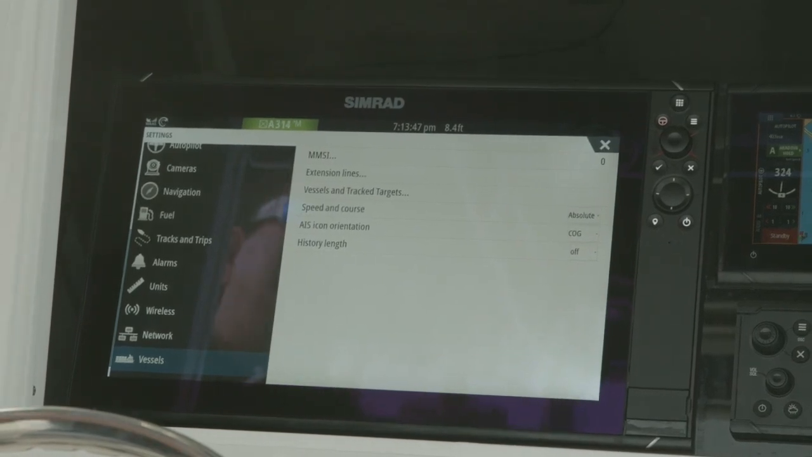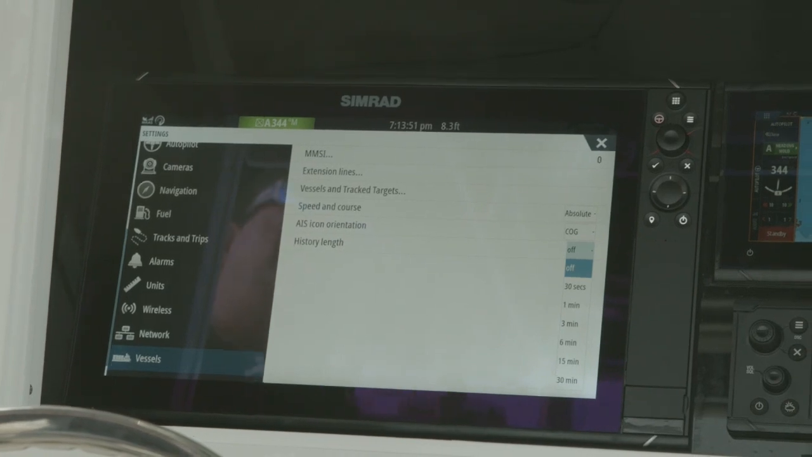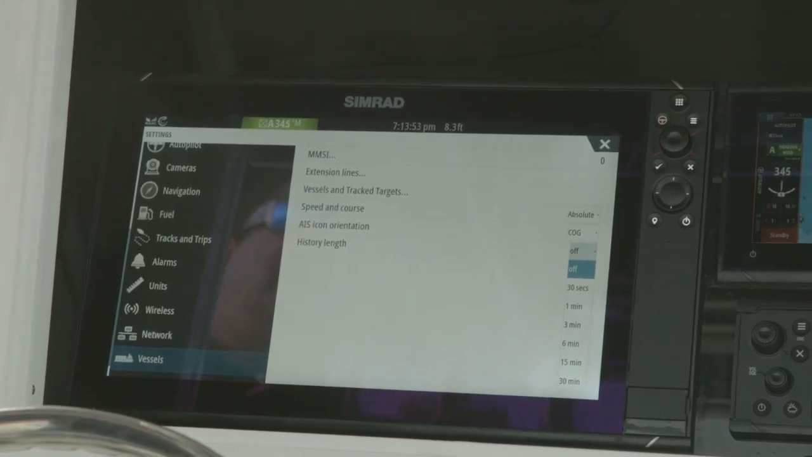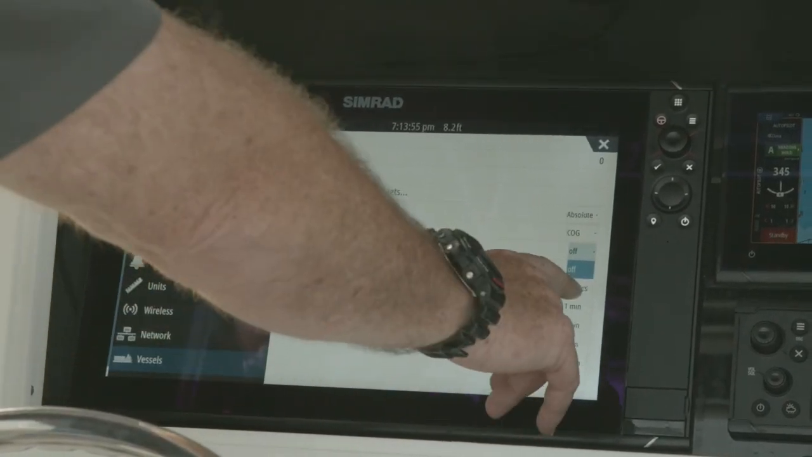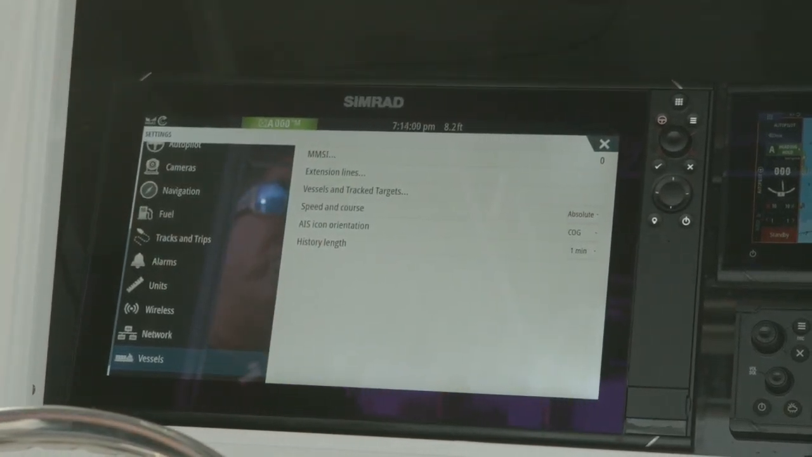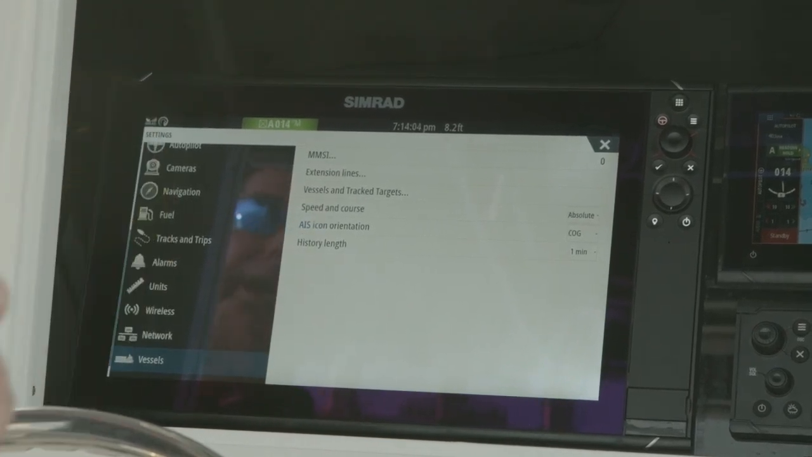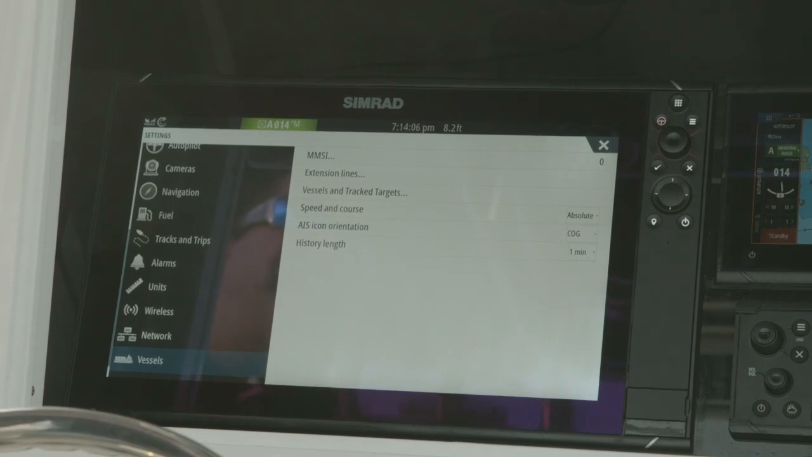So when we're talking about history length, we now get to put trails on our tracked targets. So now I can go in and put on for up to a minute a trail over a tracked target, which we'll show you later on, but that's AIS or our MARPA targets. We can actually see a nice trail behind the vessel.